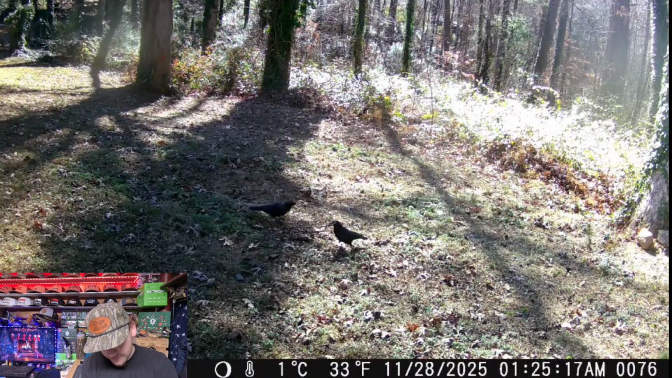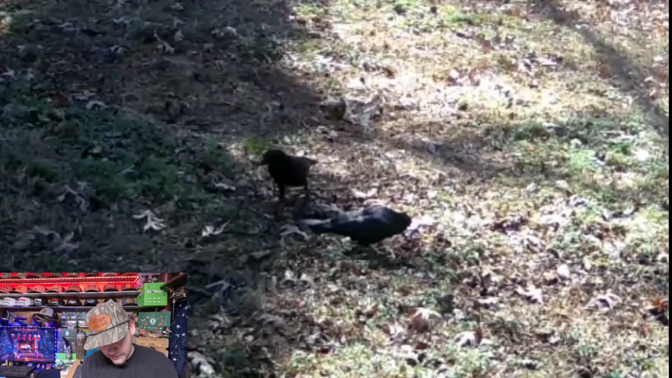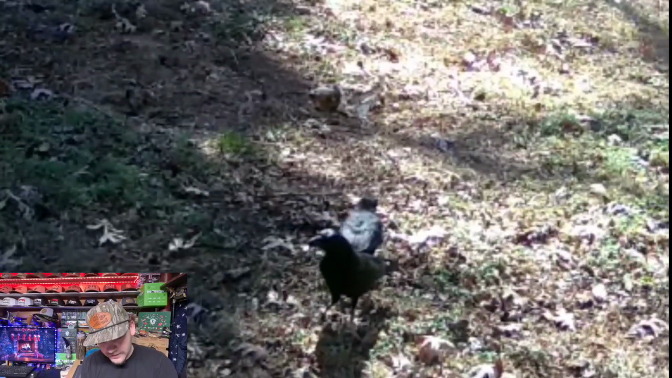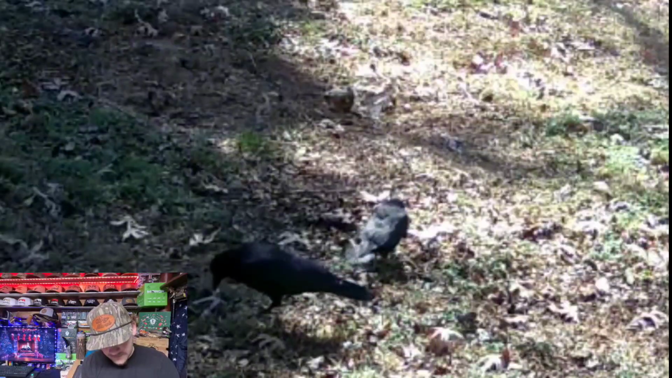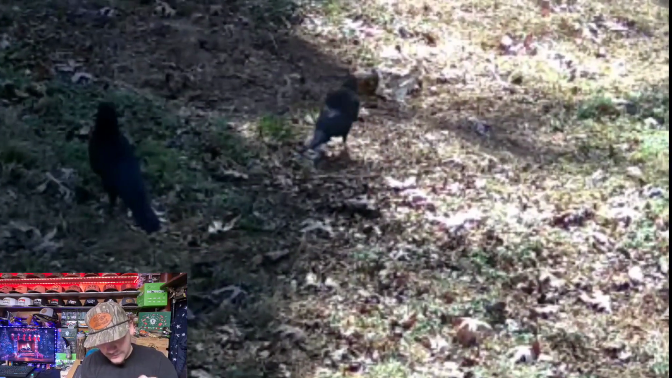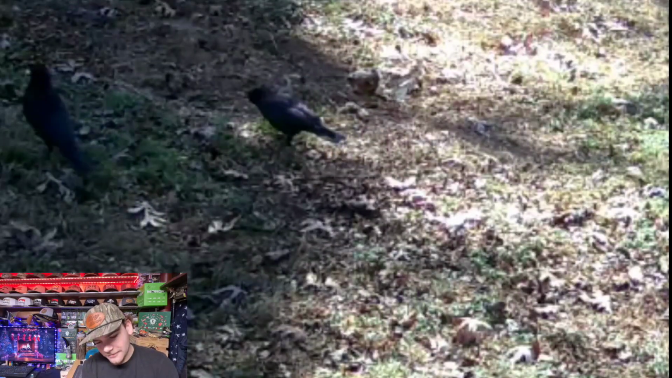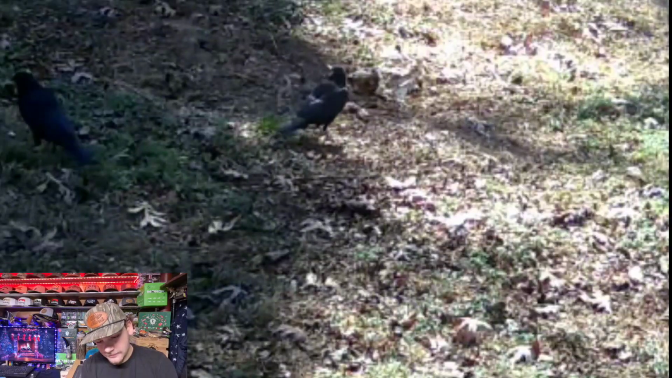So this looks like the 28th at 1 p.m. It's 2 crows. Y'all can see the turkey back there. It's pretty chewed up. That crow has something in his mouth. Well, that one might. I don't know. He might try to. Oh, he's jumping away from it. He might try to eat turkey. I don't know if crows eat turkey or not.